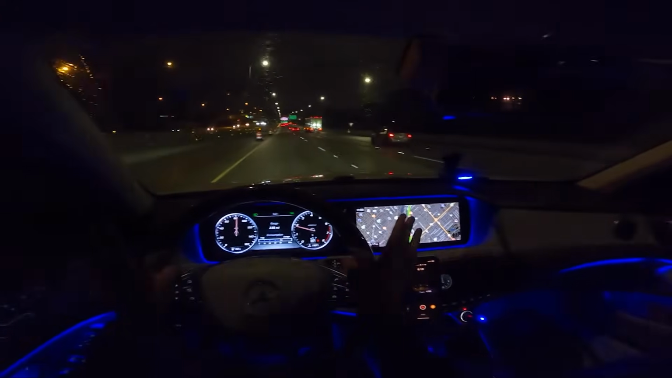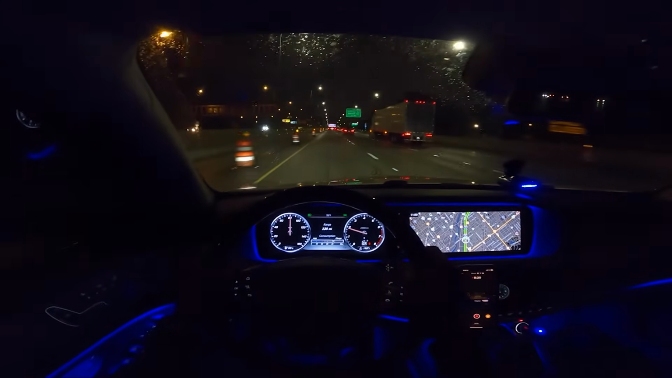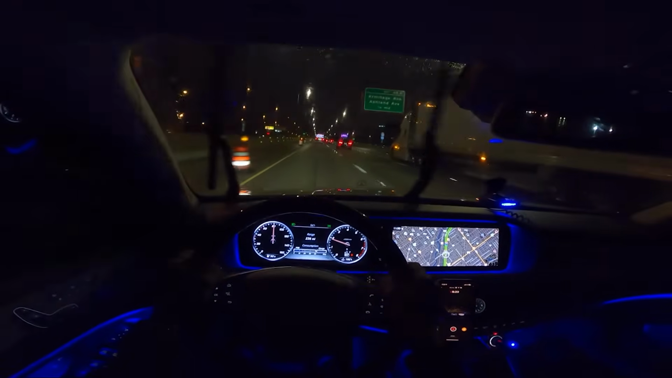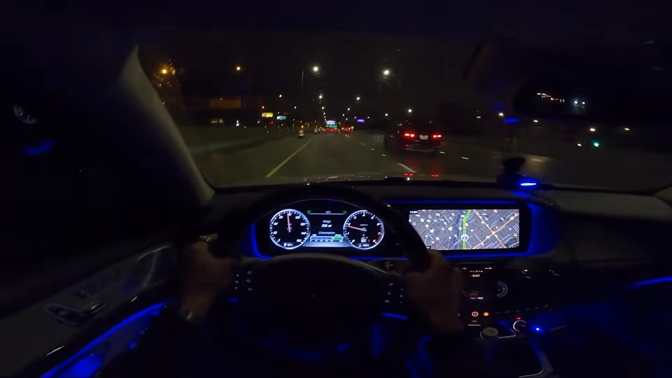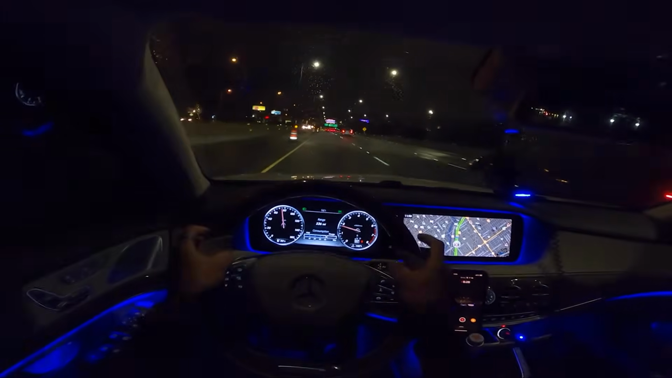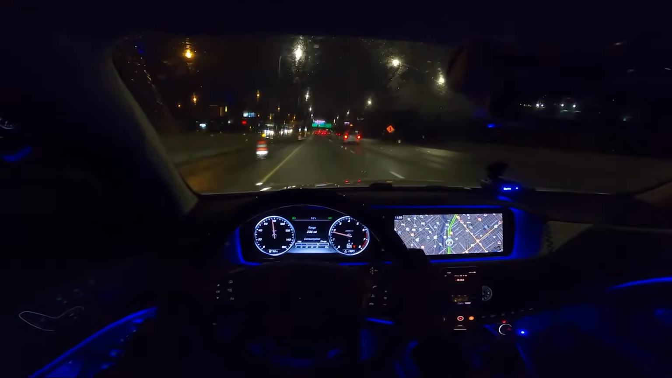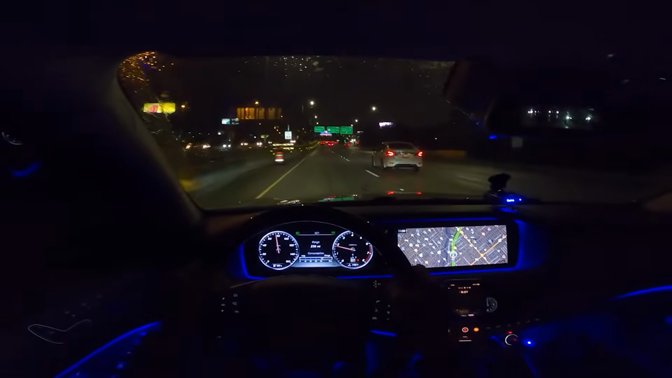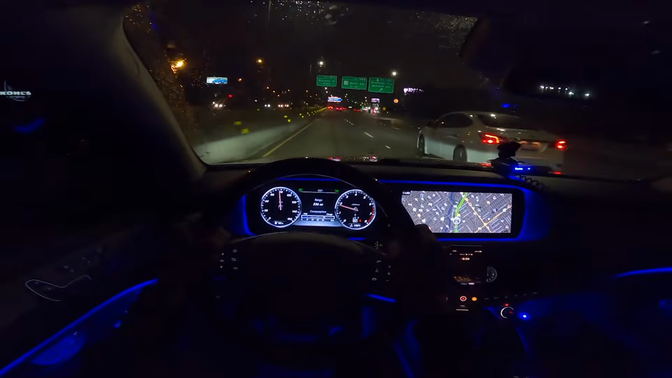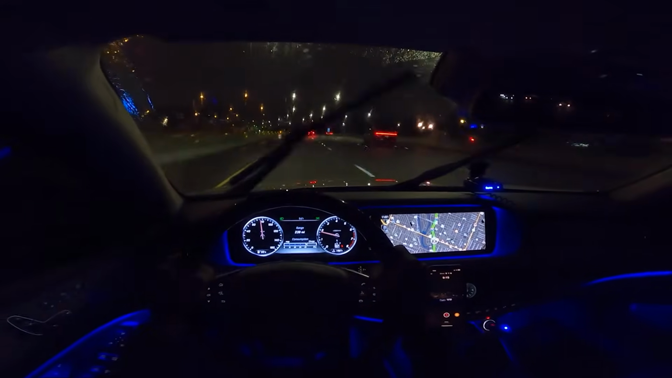It's just the smoothest way to get from A to B. And when you hop out of this car, you don't feel like you've driven any distance whatsoever. You feel relaxed when you get out of this car. It's what it's best at. Got the double pane windows, a lot of noise cancellation. Mercedes-Benz of Chicago right there.